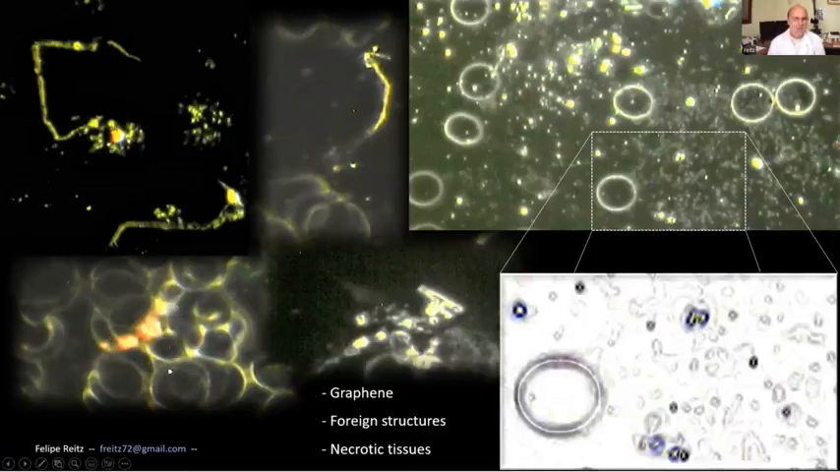That picture there is very interesting because another thing that's happening a lot with people that are vaccinated is necrotic tissues start appearing in the blood. Okay, necrotic tissues, actually the tissues from the epithelium, for example, that is being destroyed by the graphene hydroxide, and these necrotic tissues accumulate a lot in the blood.